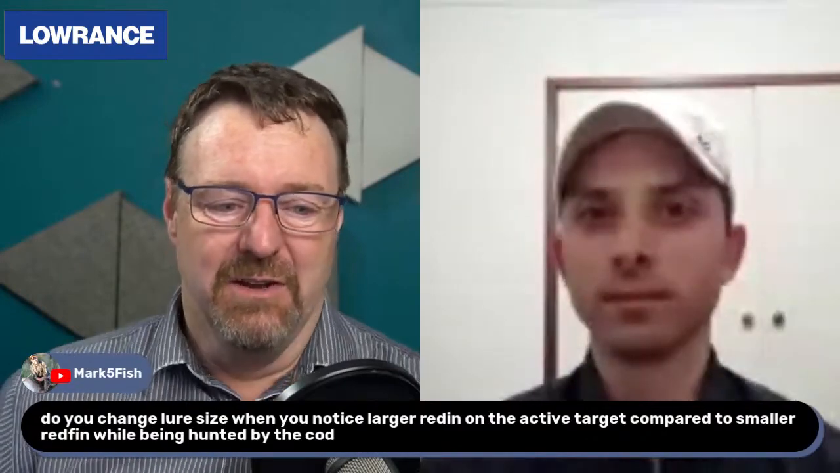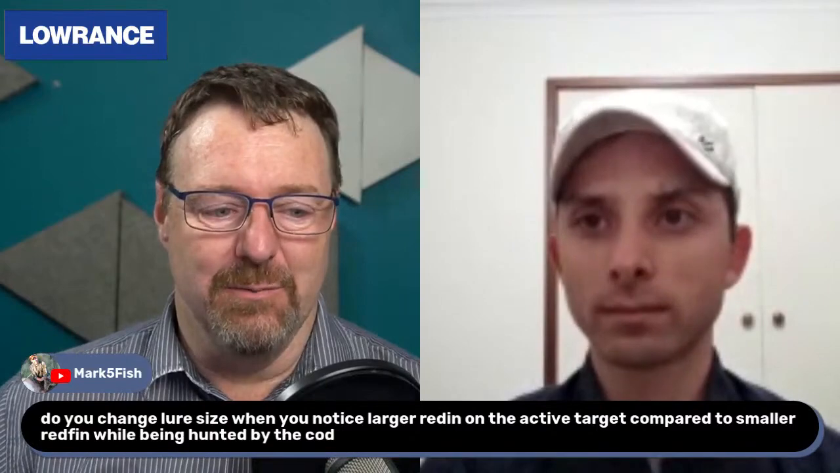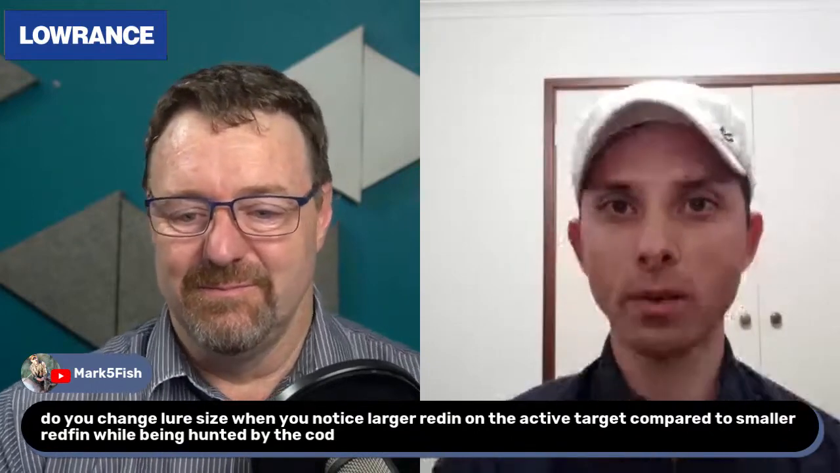He's asking about whether you change your lure size if you notice larger redfin on the active target compared to smaller redfin when they're being hunted by cod. Yes, so if I want to catch a bigger redfin, I'll change to a bigger lipless crankbait and get it to the bottom faster, because those bigger redfin tend to sit at the bottom of the school. But in terms of Murray cod, you don't need to go too big. Cod will eat anything. Elephants eat peanuts. That's the classic saying, and I've experienced that many, many times.